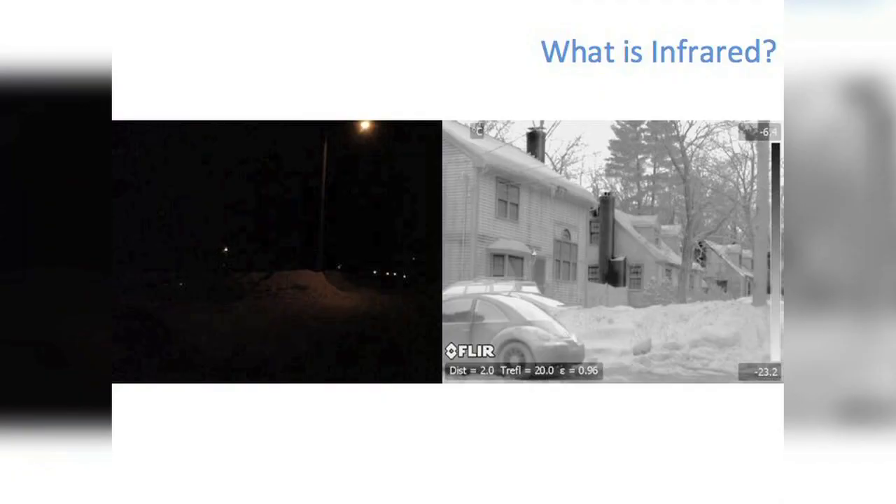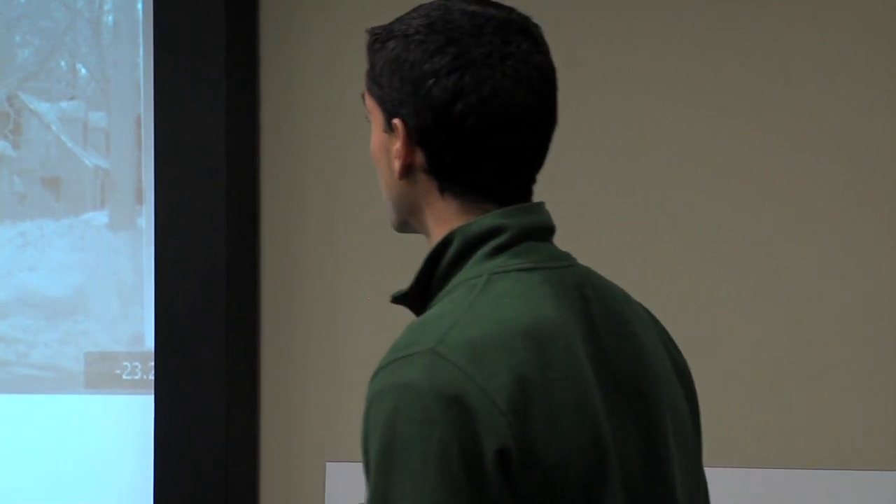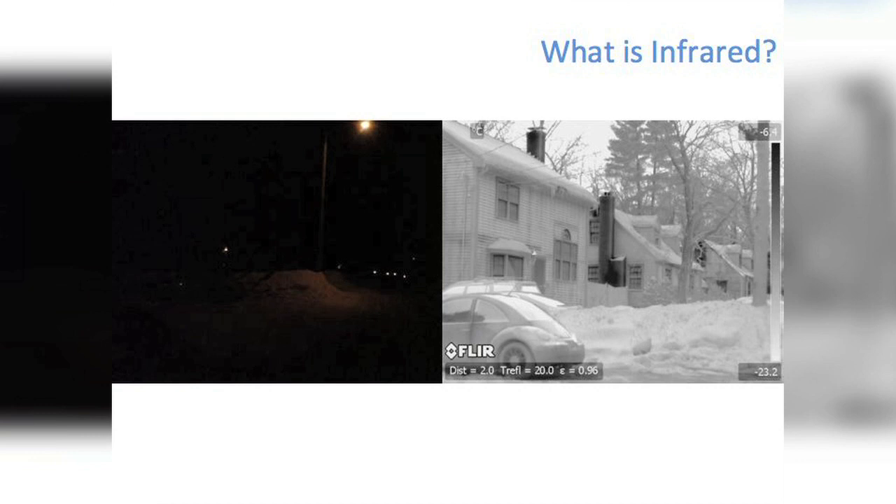All right. So when we look at these, the images are taken at the same time. And in the night, obviously, we see a little street light. Other than that, it's basically dark, right? Infrared traditionally, or initially, was used for night vision. And the reason is, if you look on the screen here, that's our temperature range. So the white colors are cooler, and the darker colors are warmer. So in this case, it's just being used to see at night, all right?